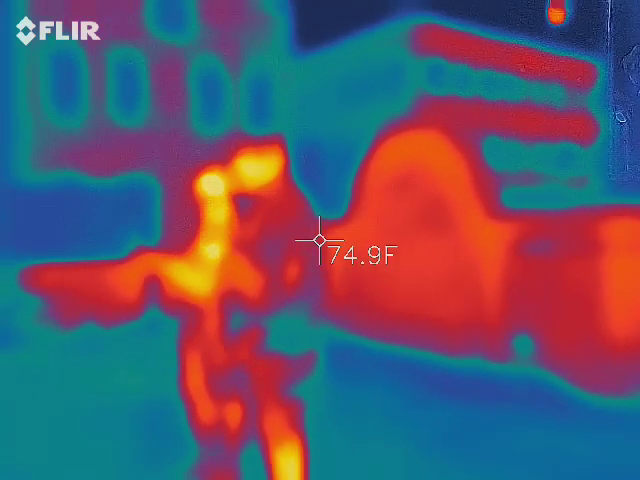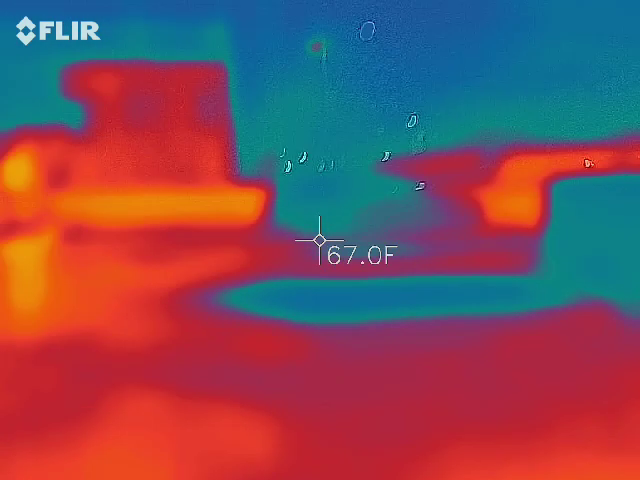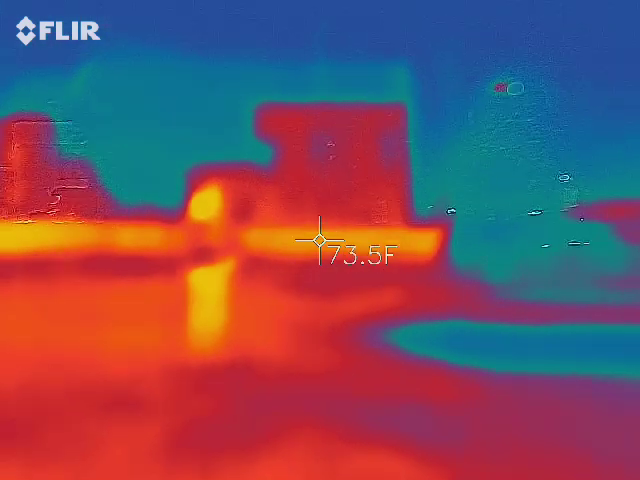So what I'm looking at here, this big number is the same thing that's on the meter over here. This is the ambient temperature being measured here.